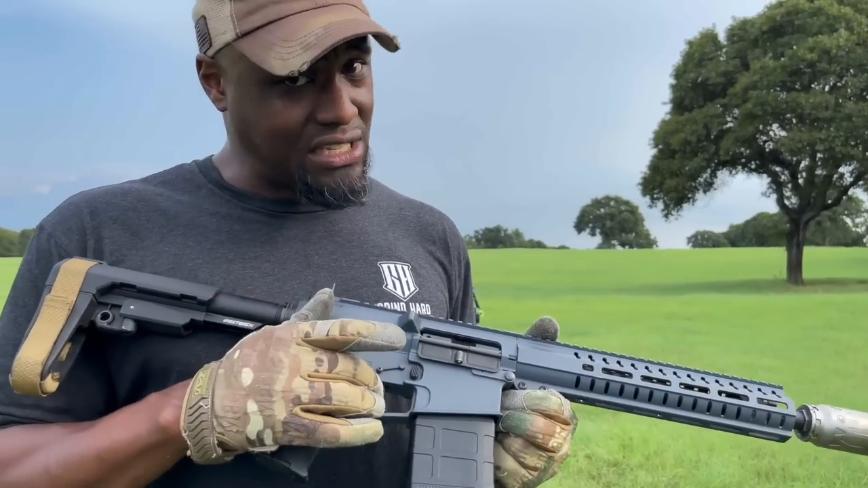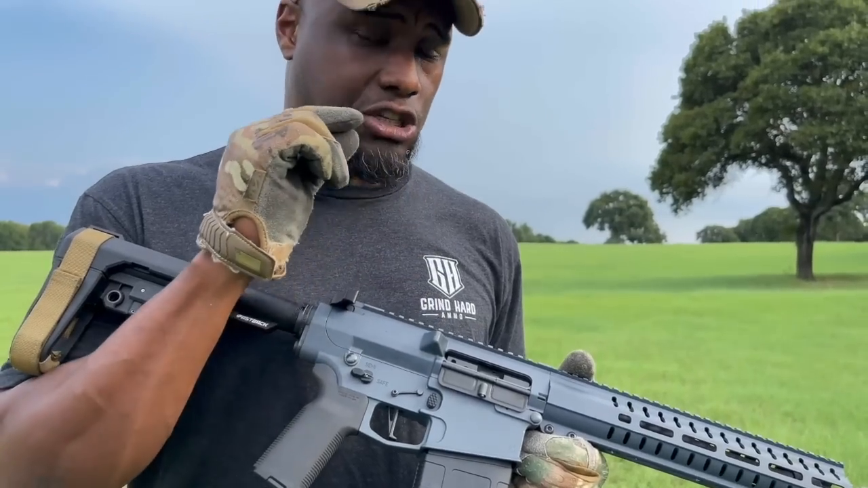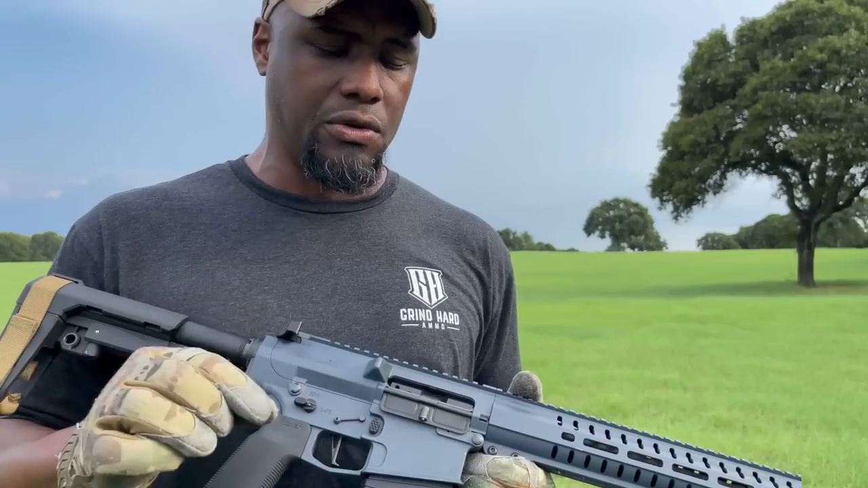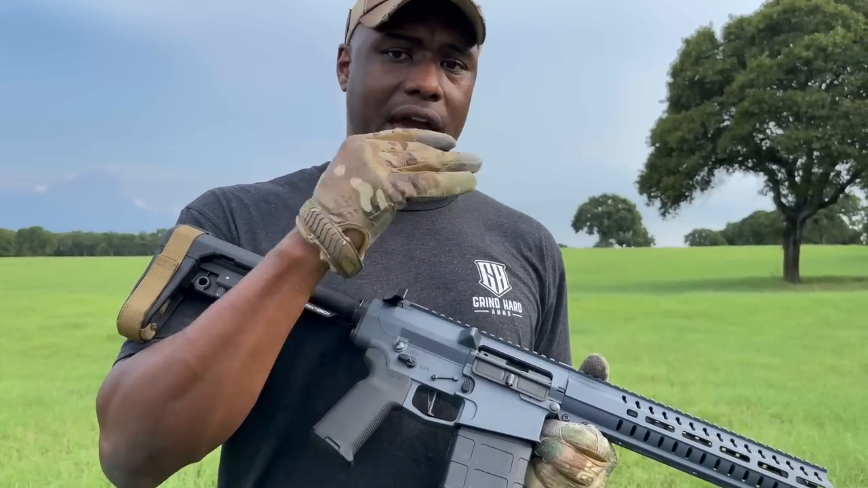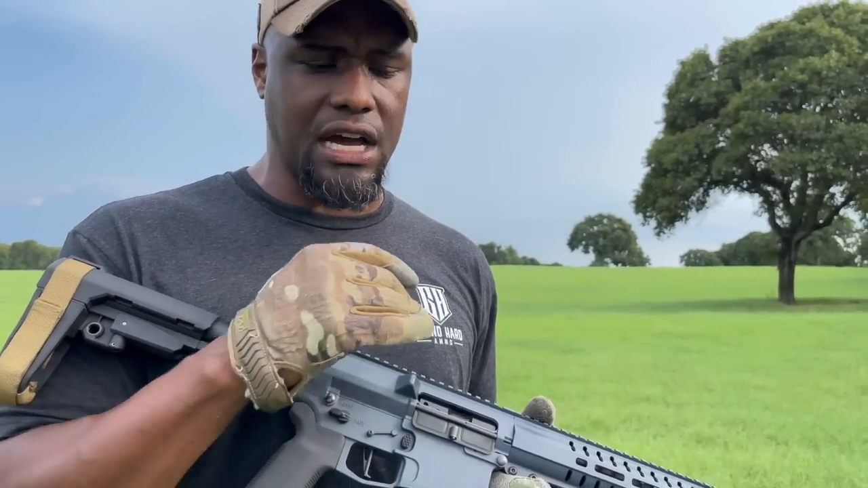I did say it was a CMC, but it's a CMC 2.5 pound single stage. I run a 2.5 pound single stage on almost every single AR that I own. I like to keep it there. That way, every time I get behind a gun, there's no surprise. It's the same feel that I try to achieve every single time.